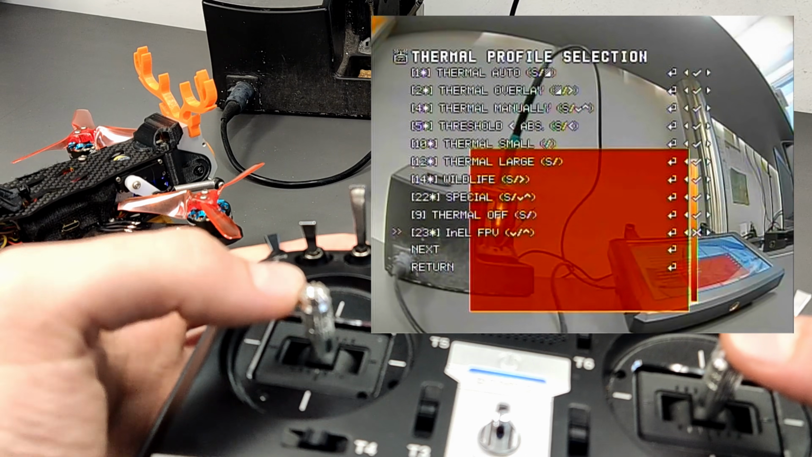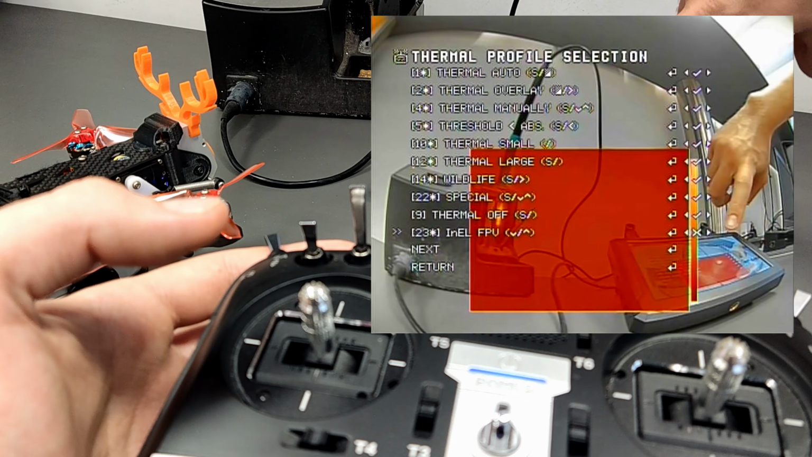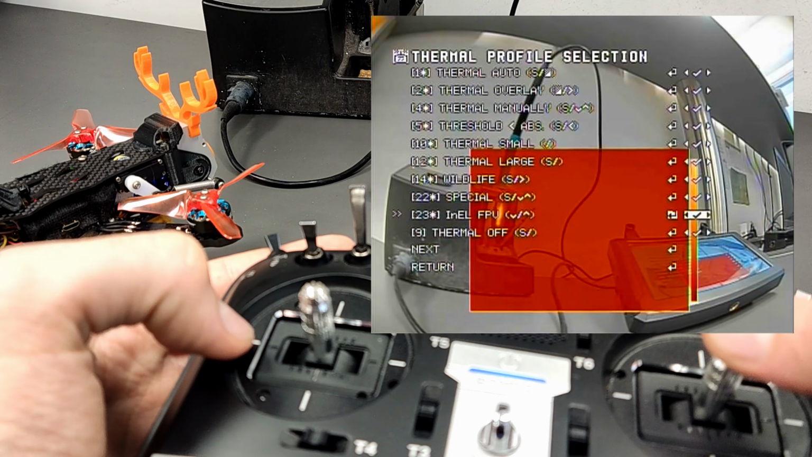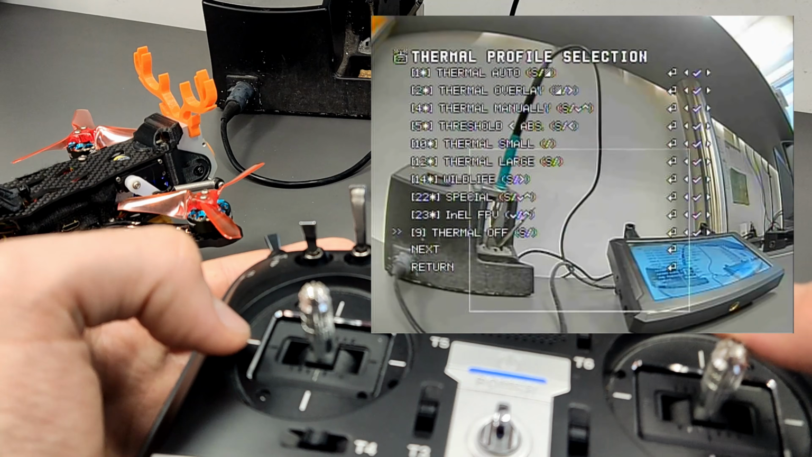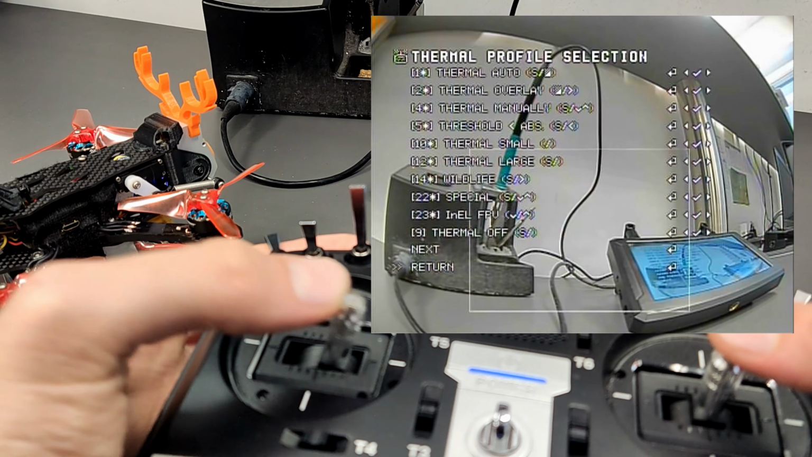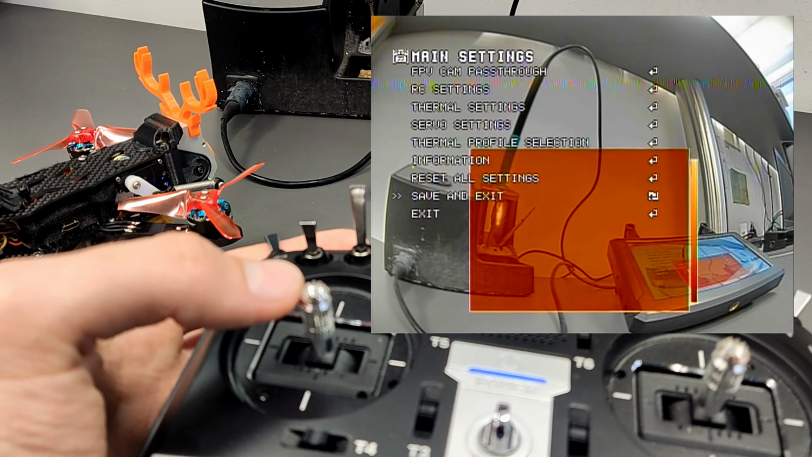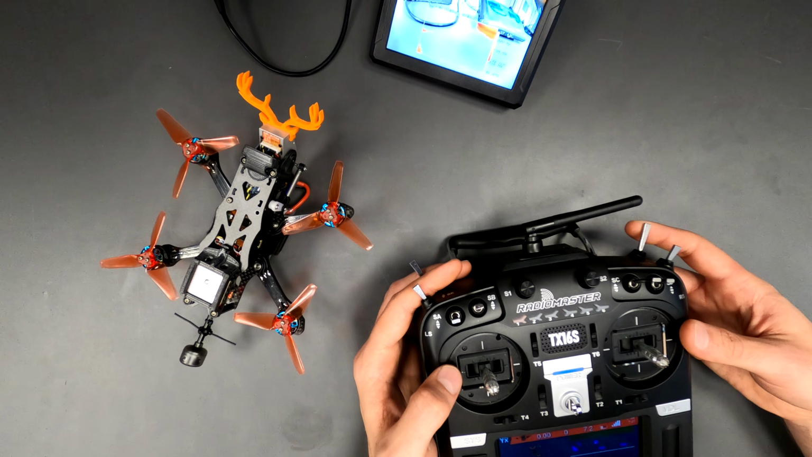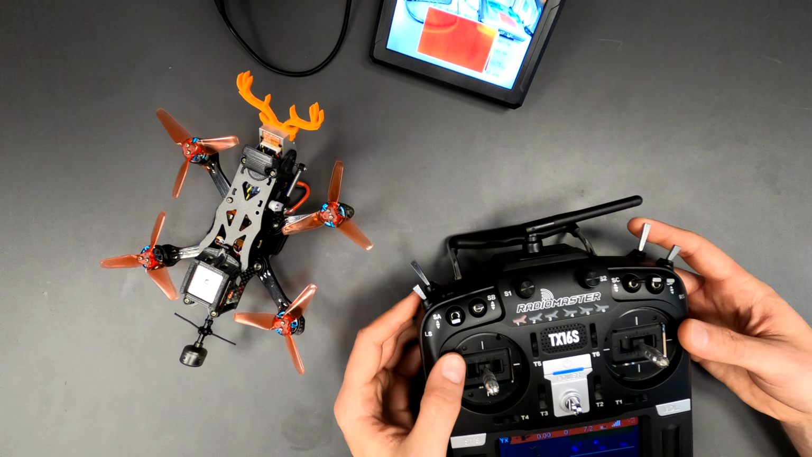Now return. Because it's our favorite, it's positioned after the enabled profiles. Let's enable it too. Return. Save and exit. Switch to our new profile. Adjust the servo before like this.